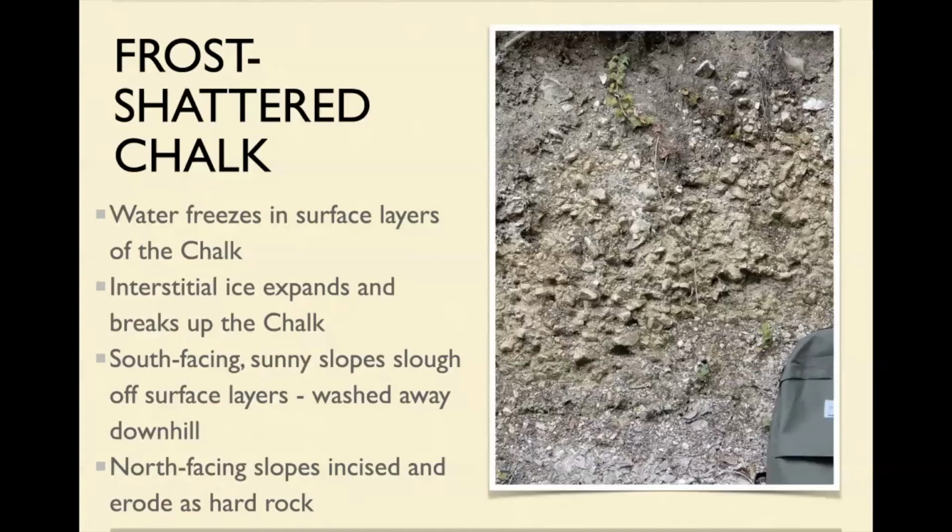The reason the scarp is that shape is because you've developed them by sloughing off material continually over long periods of time. On the other hand, if you're on the north-facing slope of one of those little dry valleys, then that never happens. It's just cold.